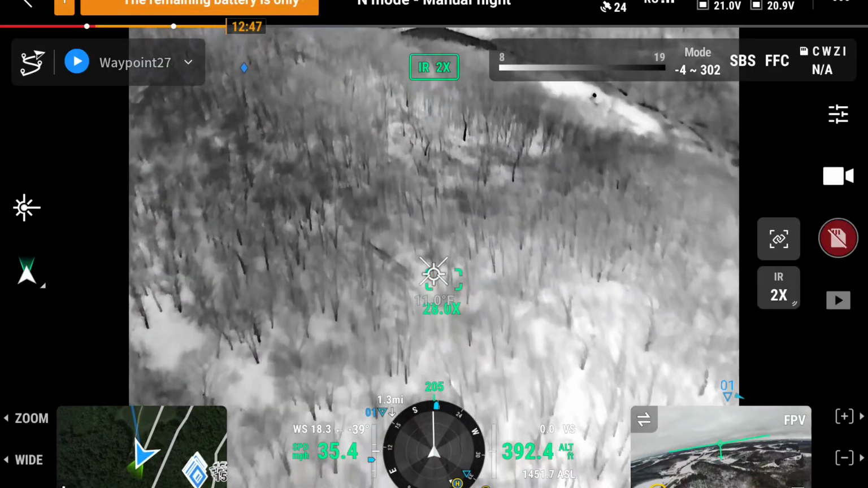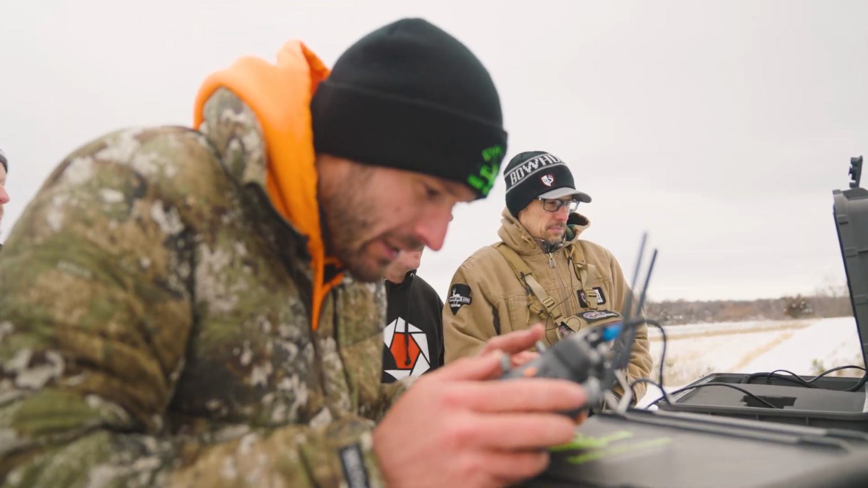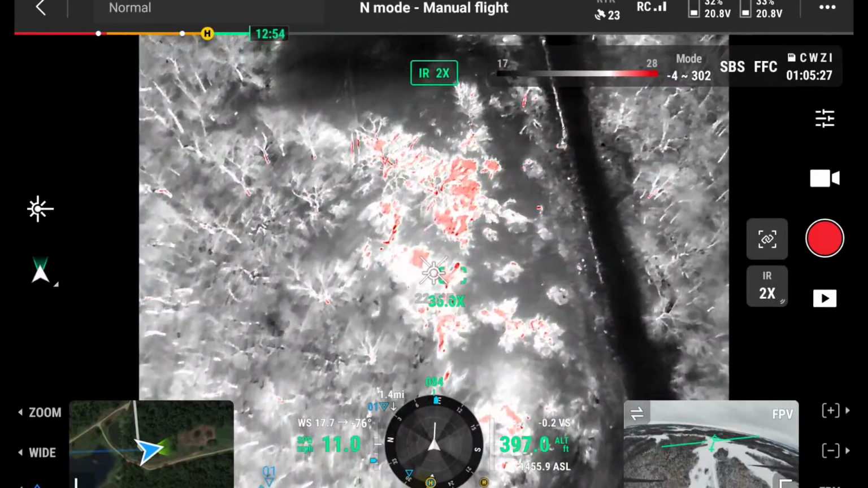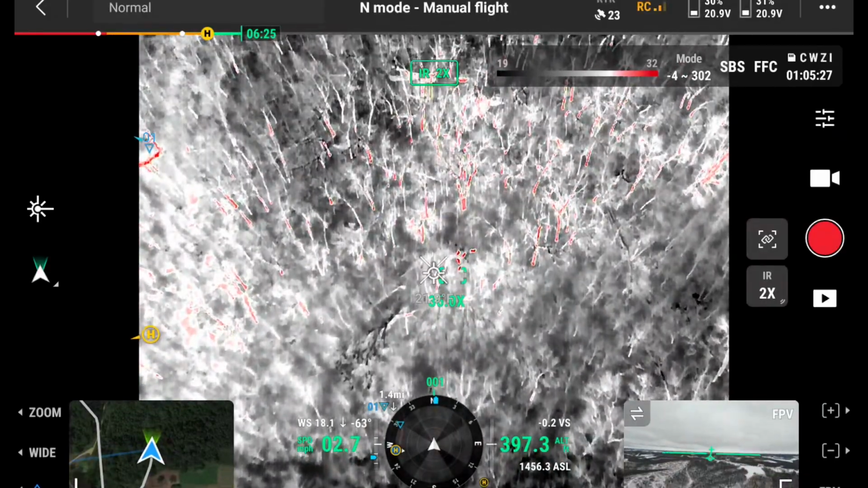We're gonna continue on with the count. Remember, you can add another one, Jay. Now, are those points where you found deer? How many are you finding? Yeah, they're gonna be well over 140 deer. They're gonna be 300. Another 5.